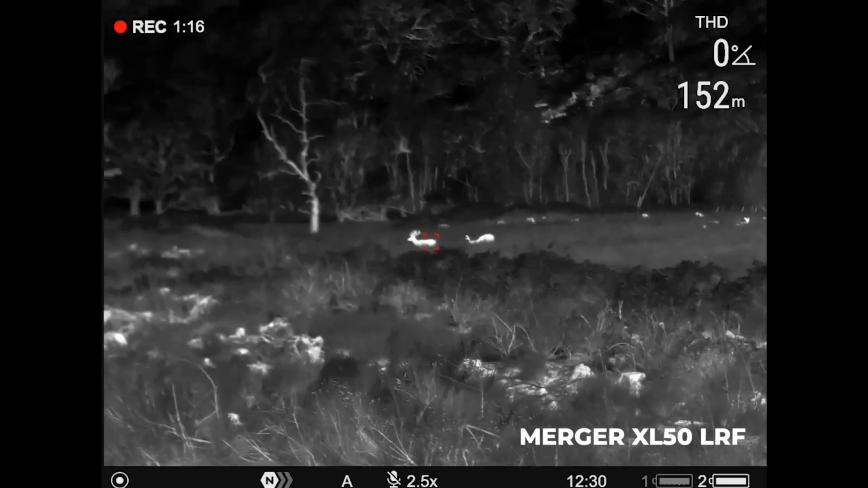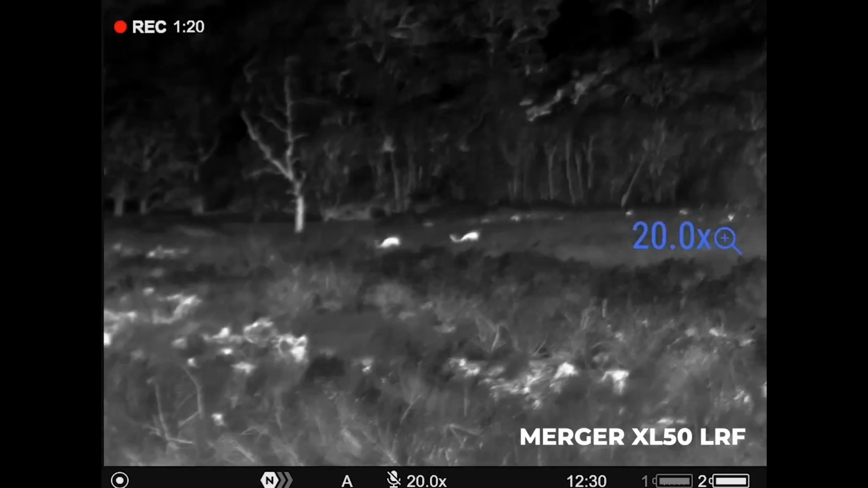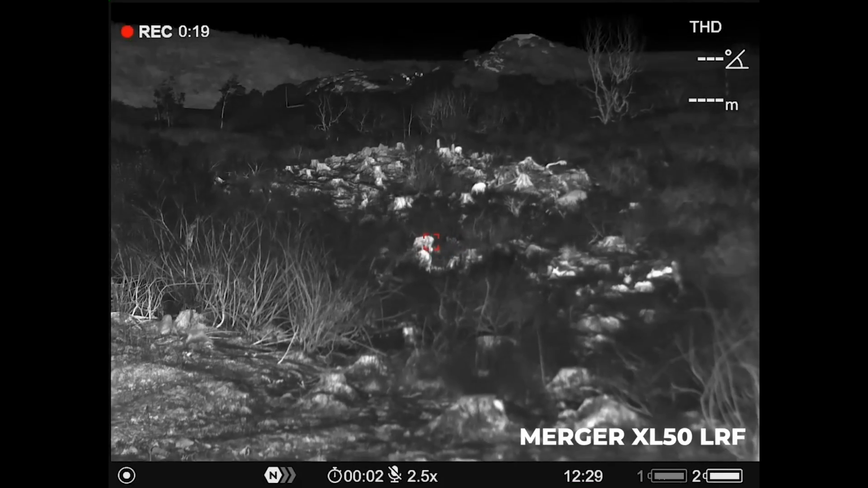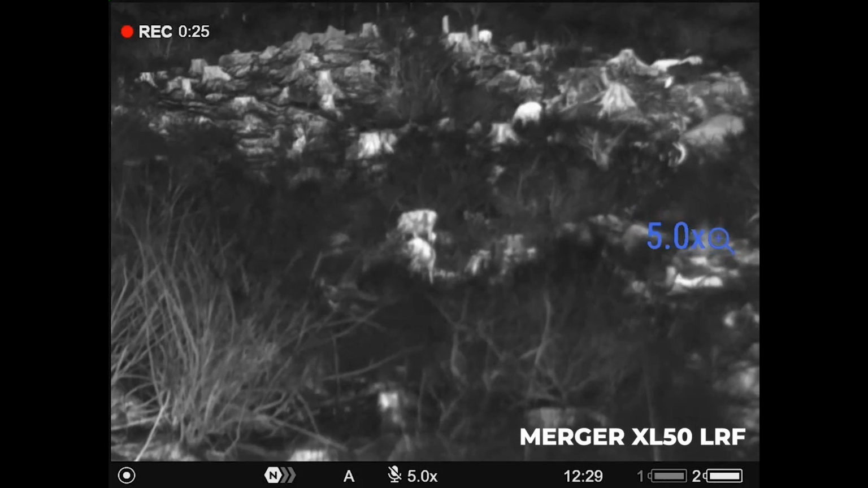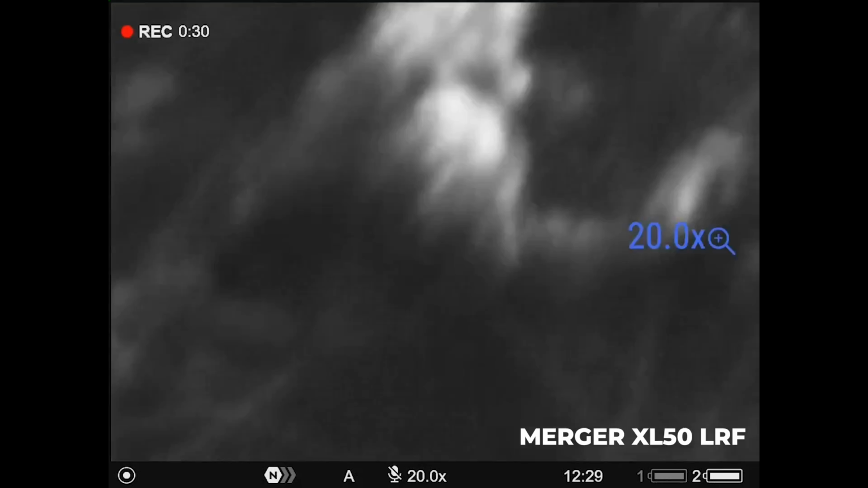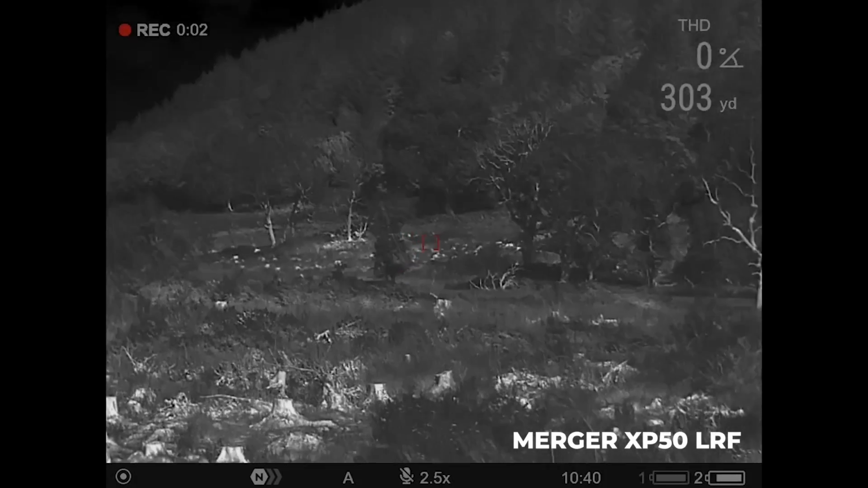152 meters, and then we're just going through the base mags all the way through again. And same process again with the XL50s. One thing you do have to do with the XL50s is you have to constantly focus them ever so slightly just to get the best picture. They're not as sensitive as the XP, so a bit of a trade-off again.